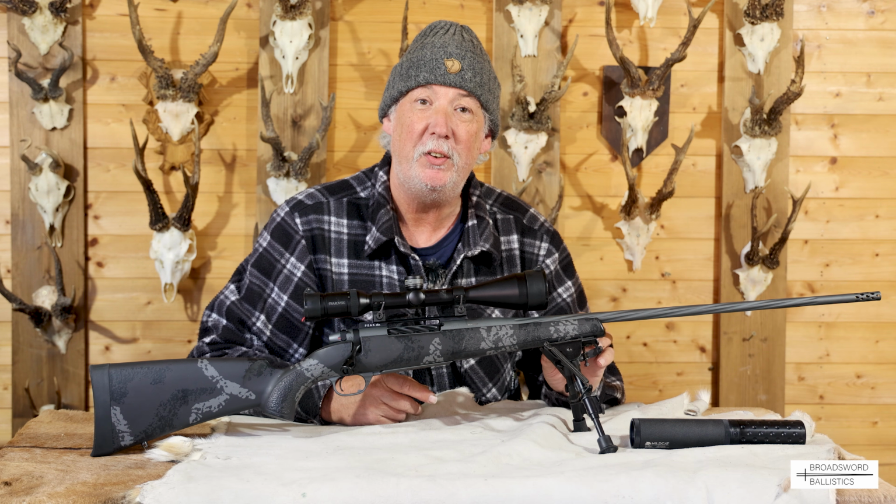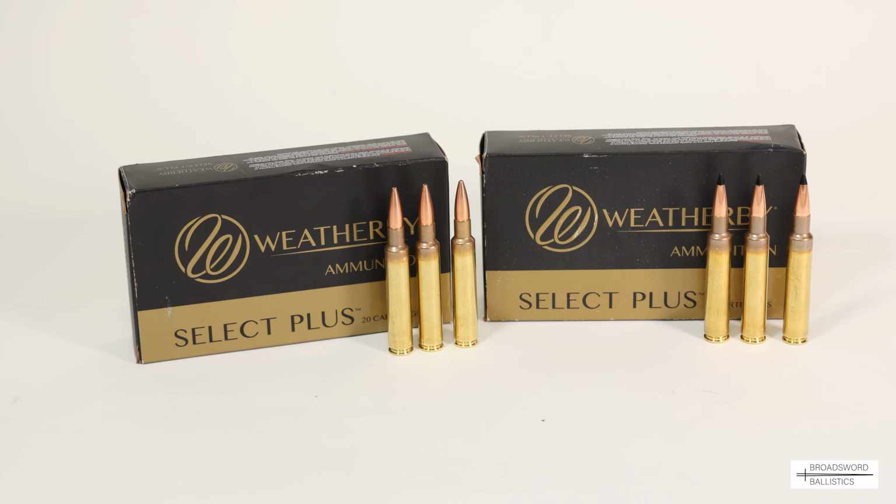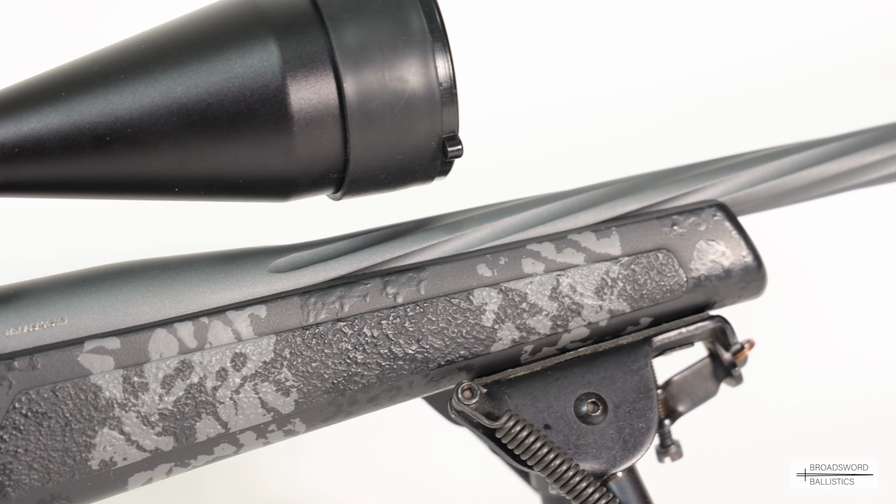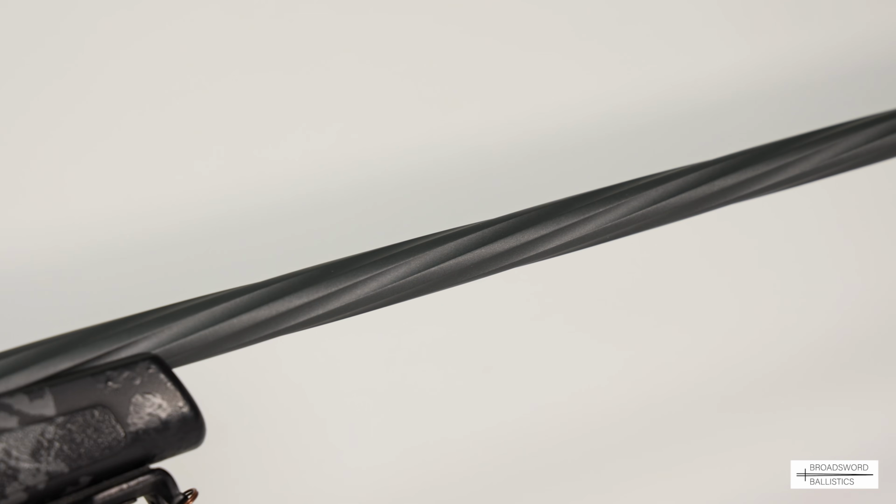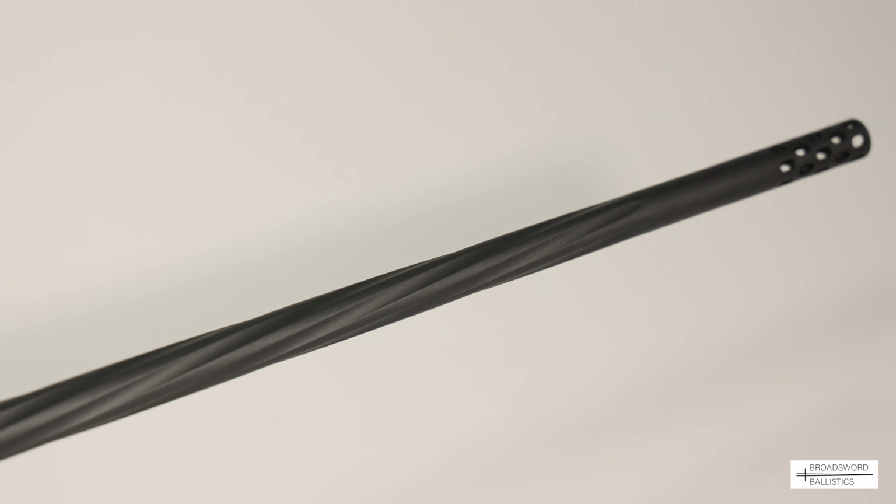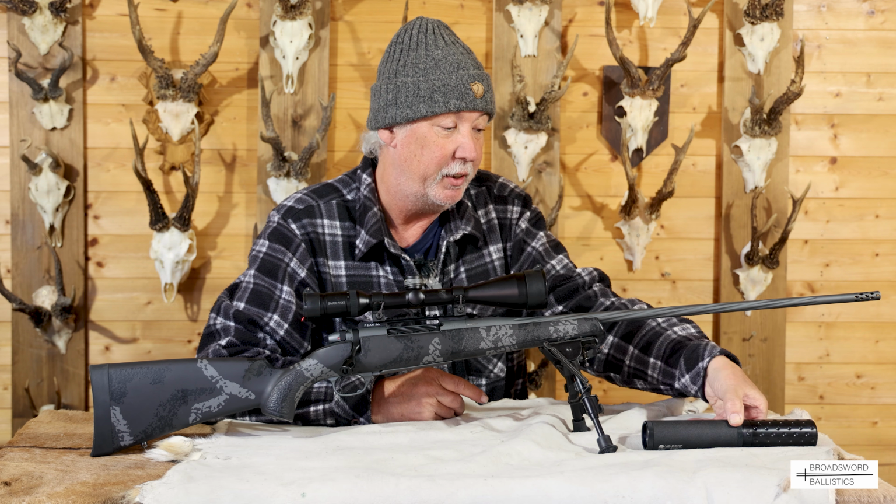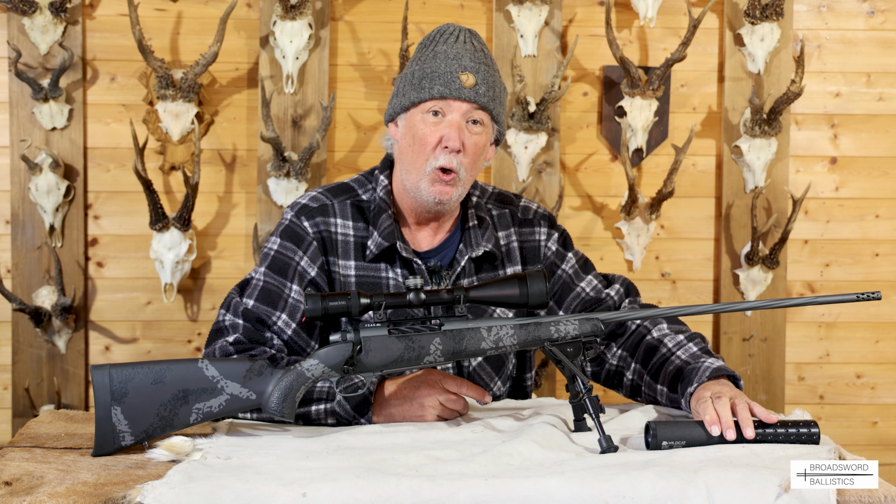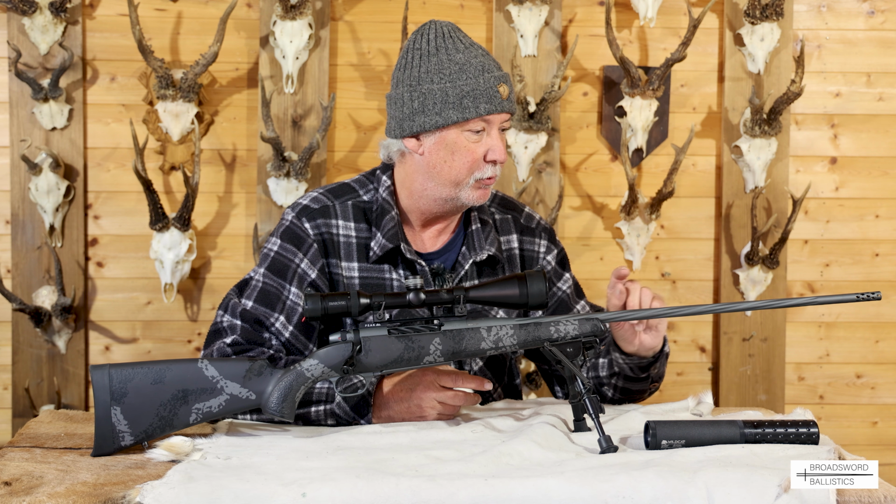Okay, so barrel wise, as we said, it's in 280 Ackley, and as such Weatherby's gone for a 24-inch length to get the most ballistically efficient powder burn from that cartridge, and I don't blame them. You also get an extra 2 inches, making it 26 inches with the Weatherby AccuBrake. Although in the field, as you saw, we fitted Wildcat's Evolution sound moderator, which is an over-the-barrel job and which has worked really efficiently and quelled that noise fantastically. I mean, that doe hung around. She didn't know where the shot came from.